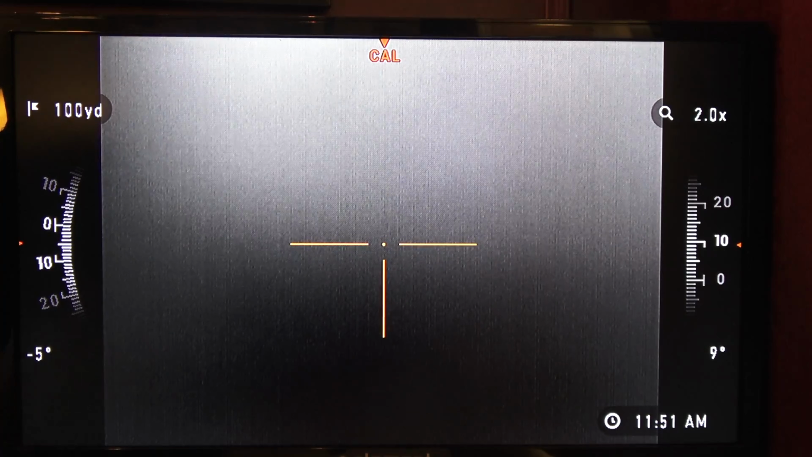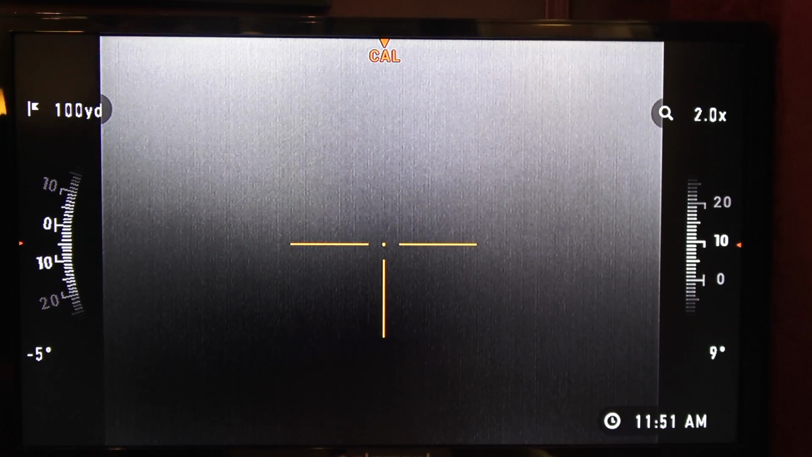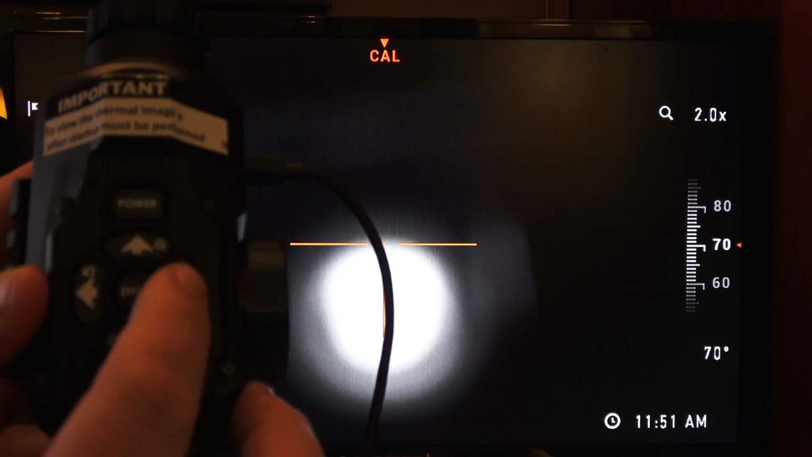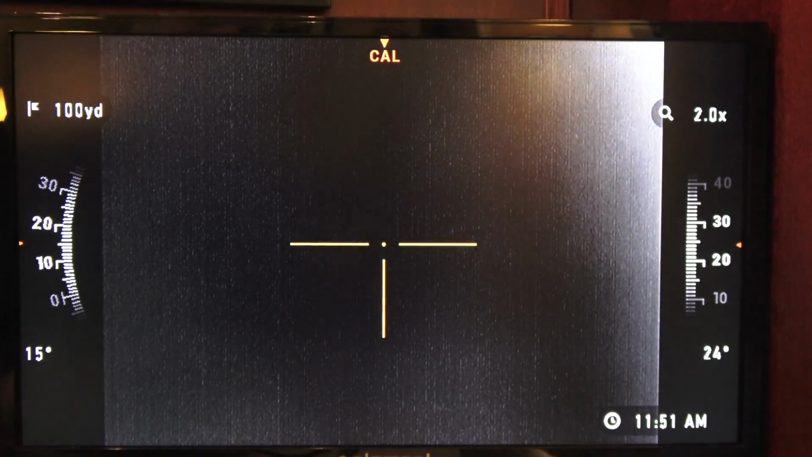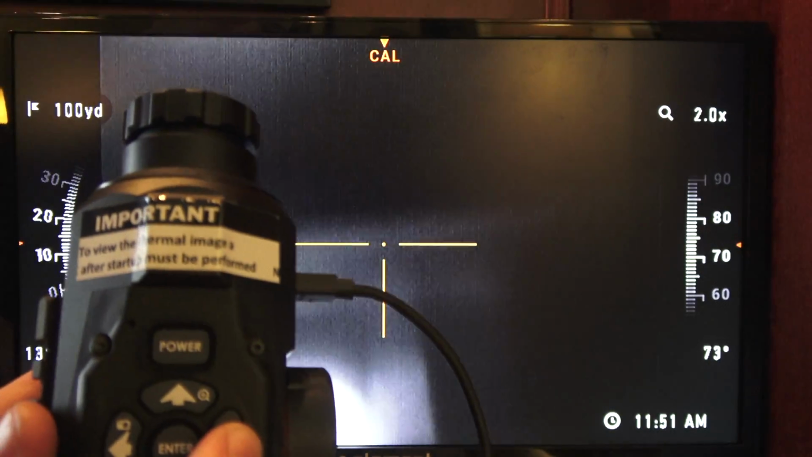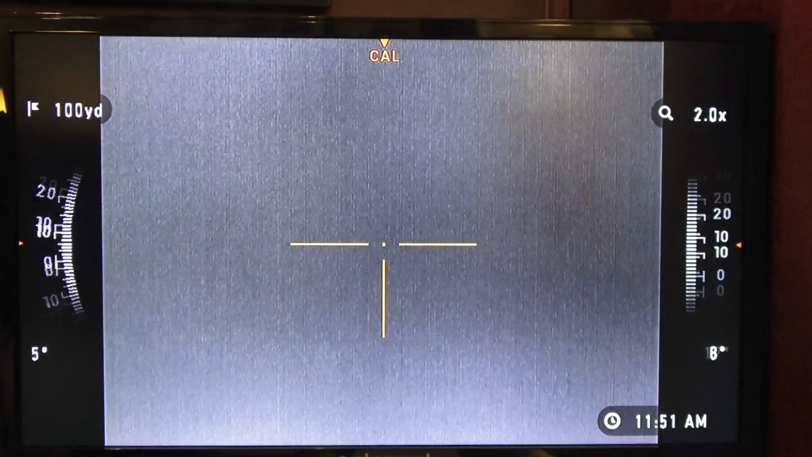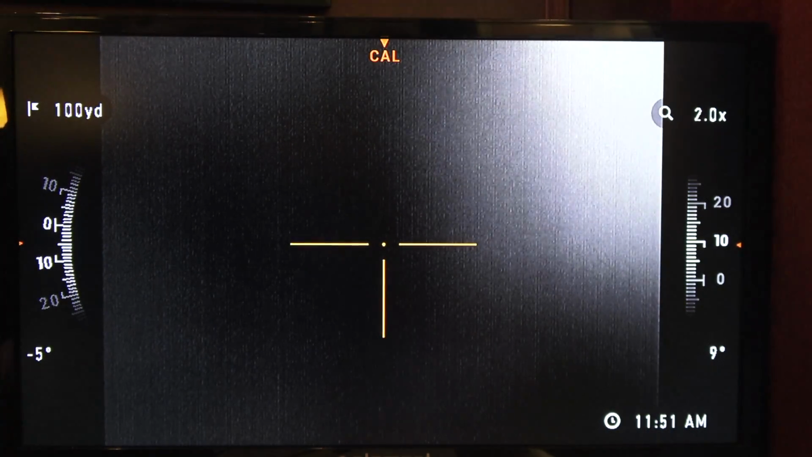Now, if I were to go shoot the gun right now, it would not record anything. It would not keep any recordings because even though the recoil activated video is on, it is not active. To activate it, you have to hit right here, that right arrow key. Oh, I don't have an SD card in it. So you would hit that right arrow key to record, and then that would activate the recoil activated video, and you would see a little symbol up in the corner showing that that's going. So that's how you have to turn it on.